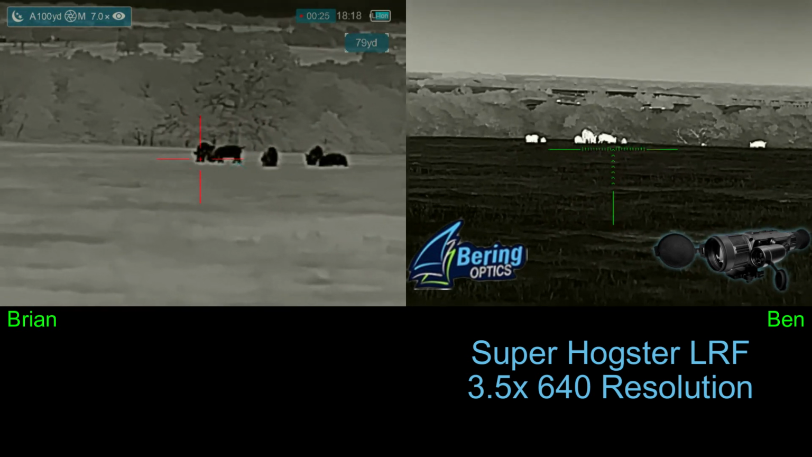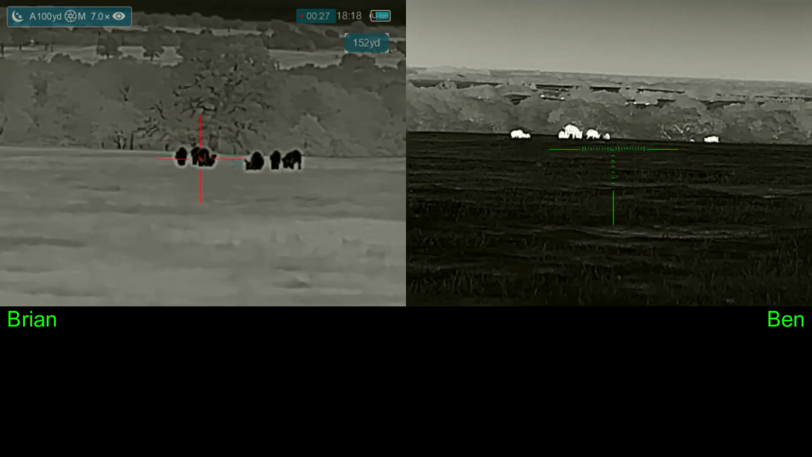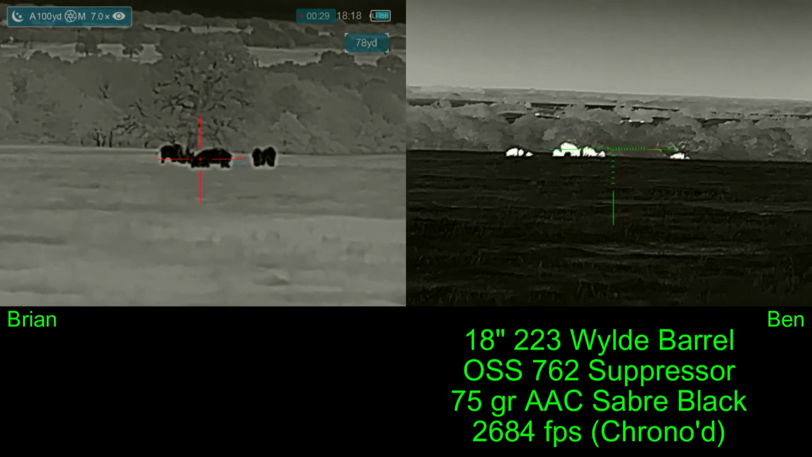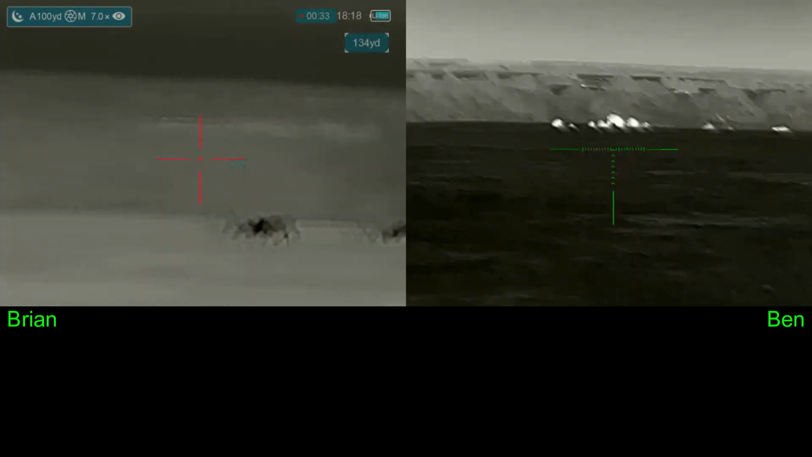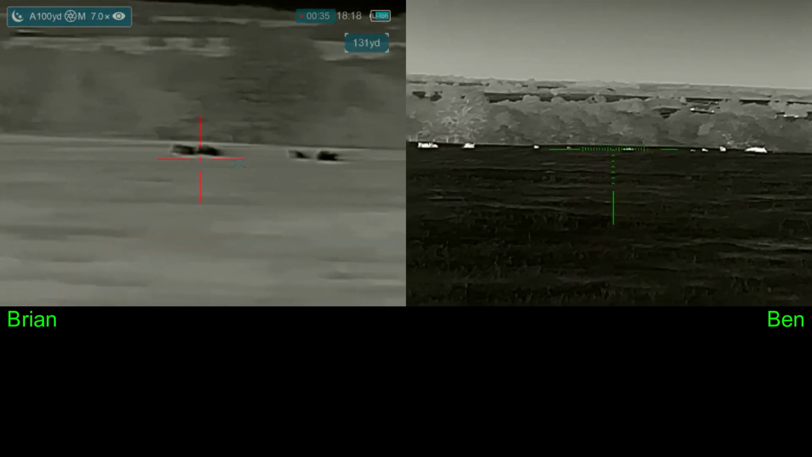Okay, I got somebody in the left-hand group. If I can get them to turn. All right, shoot ready. Shoot ready. 3, 2, 1. We both hit our hogs.